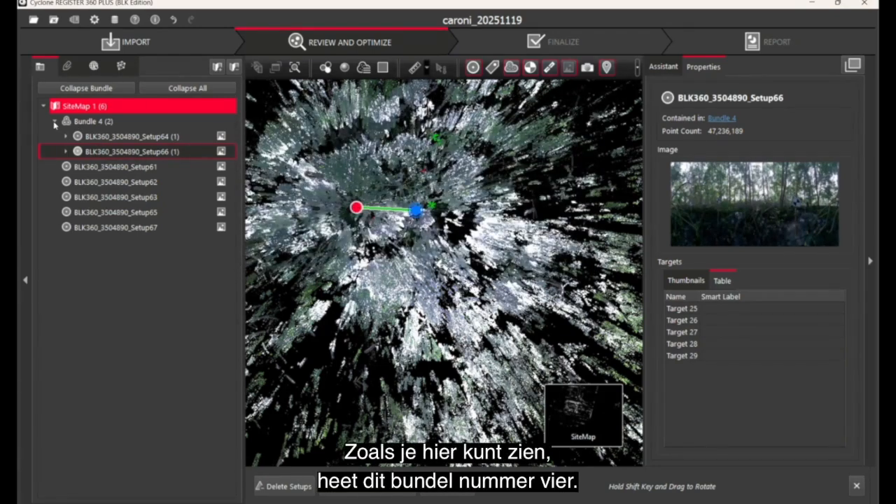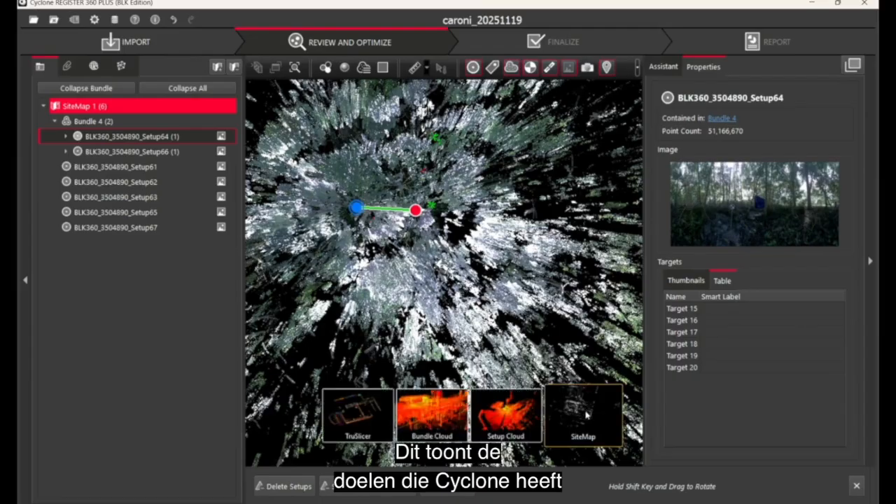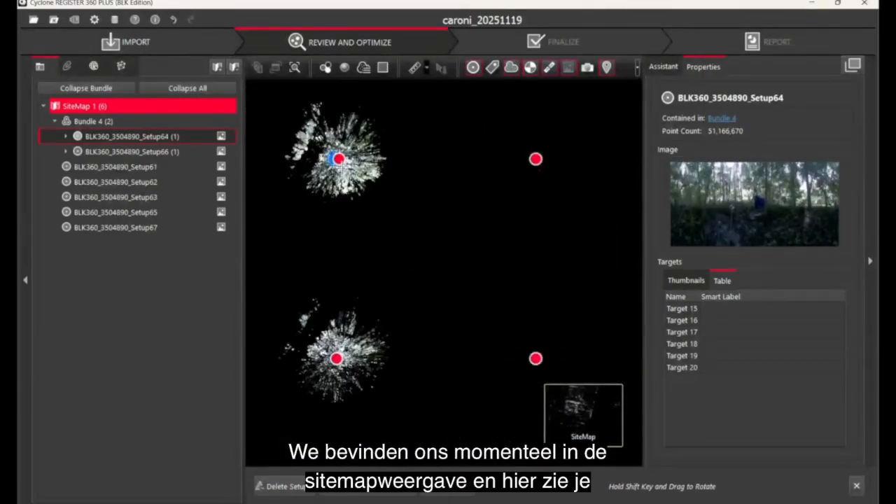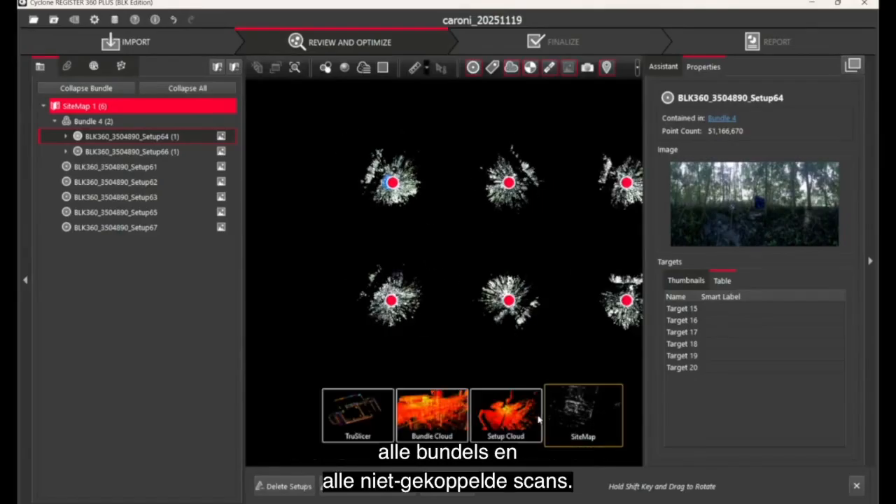So you can see here this is called bundle number 4. Bundle number 4 consists of 2 individual scans, scan or setup 64 and setup 66. And this shows you the targets that Cyclone has identified and numbered. So we are in sitemap view currently, and this is where you see all of the bundles as well as all of the unlinked scans.